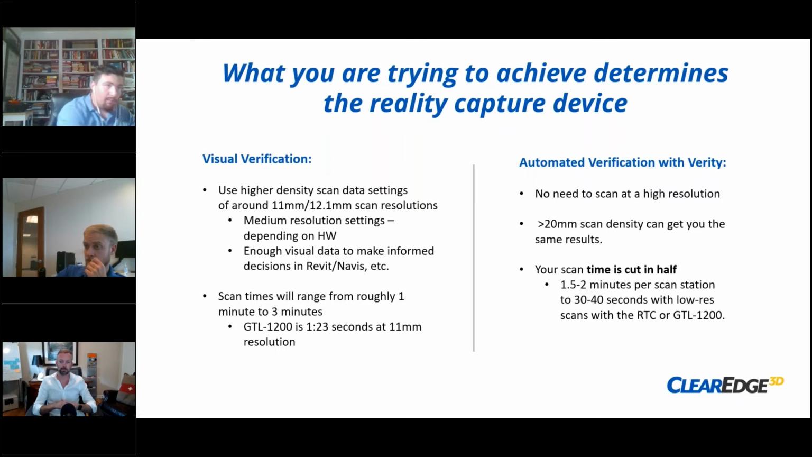It's 1.5 to 2 minutes per scan station, but you can cut that down to 30 to 40 seconds with an RTC or GTL. I don't know about Faro, probably pretty low too, I would have to think, fairly much the same. So that's it.